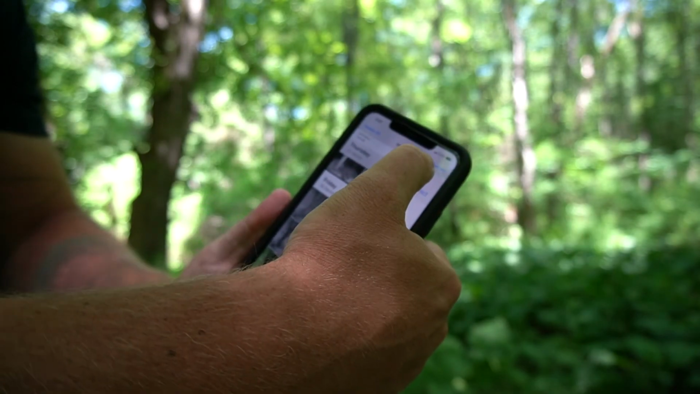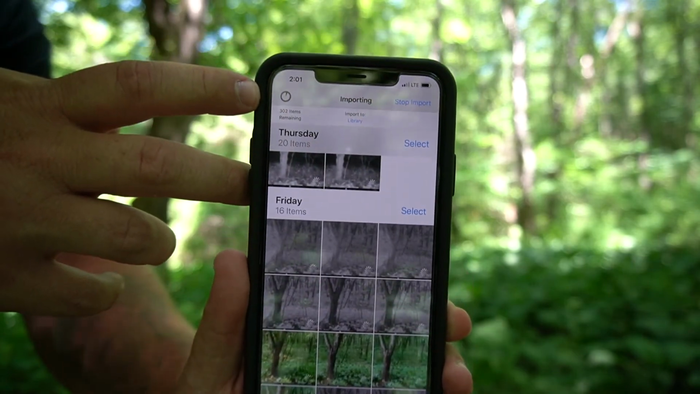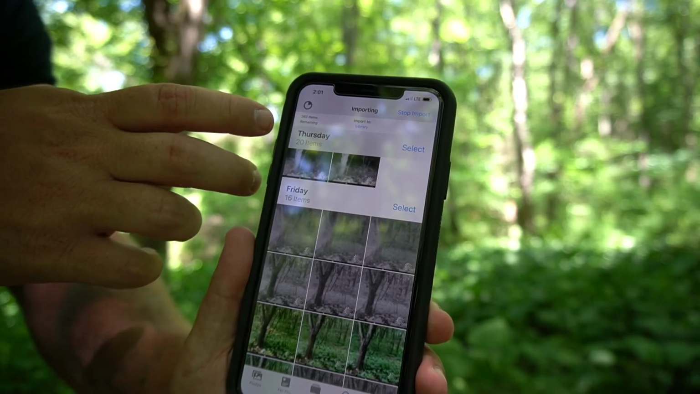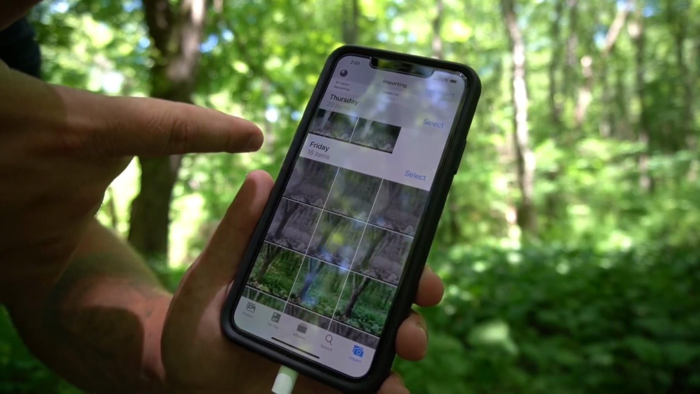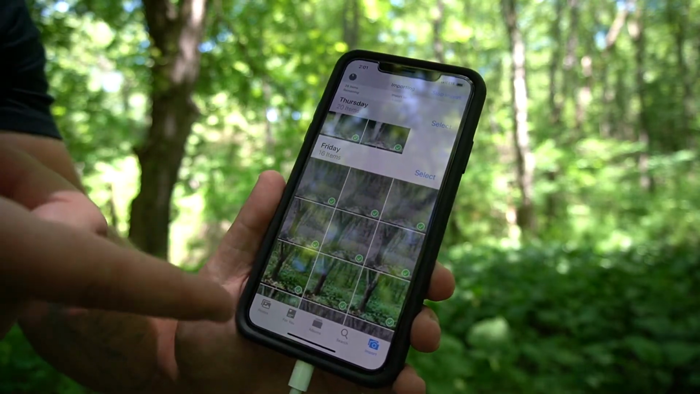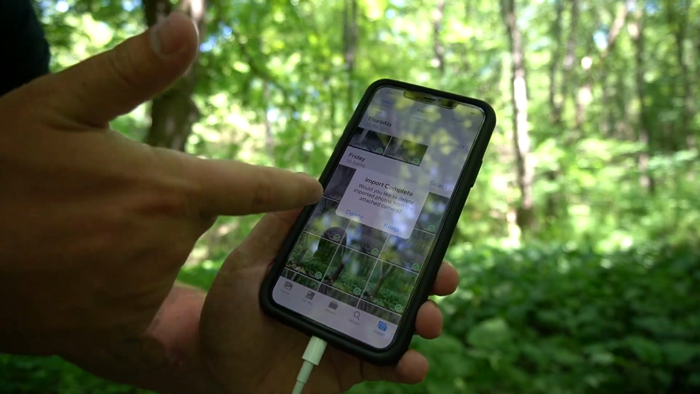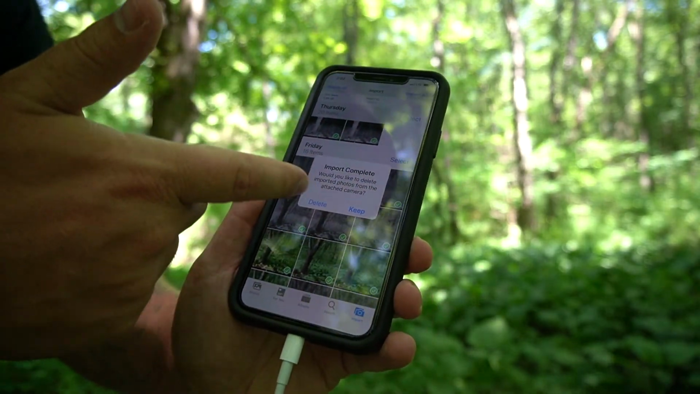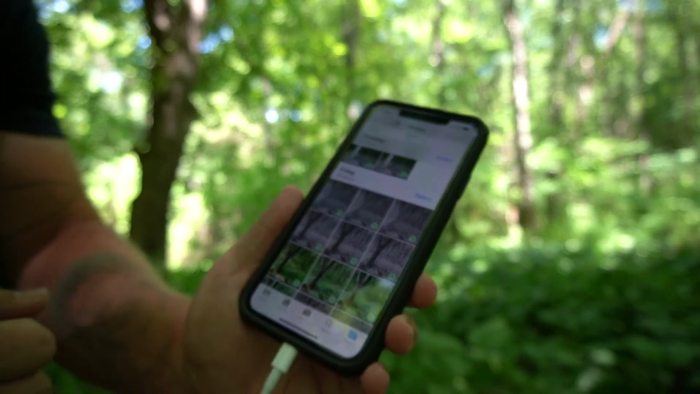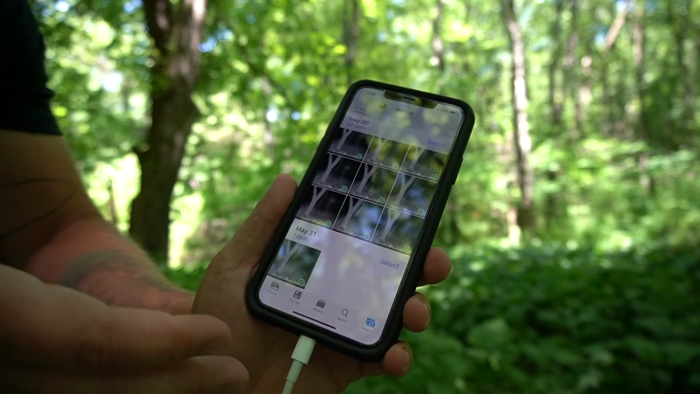Alright, anyway guys, I'm just going to hit import all. And you'll see up here, it says it's importing 300, however many that was, 300 some pictures. And you'll see guys, in a second here, it'll come up with an option whether you want to keep the pictures or erase them off of the SD card. But it'll always be saved in your phone, okay? See, import complete. Would you like to delete imported photos from the attached camera?